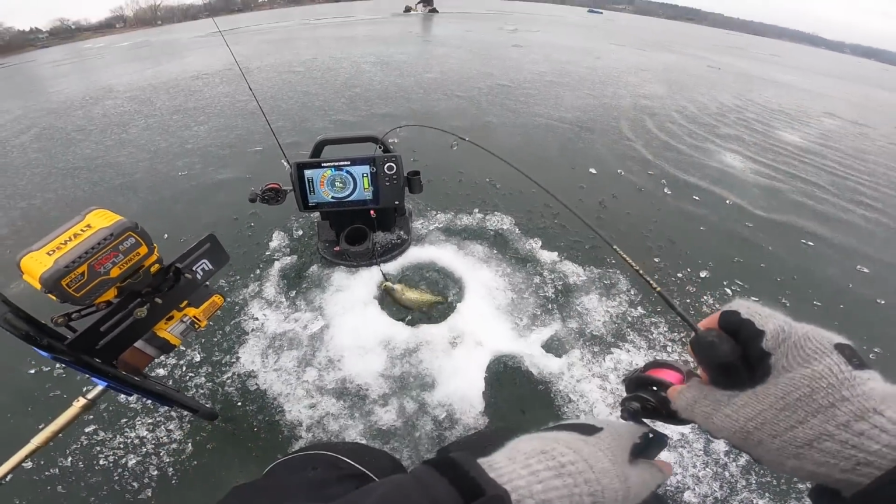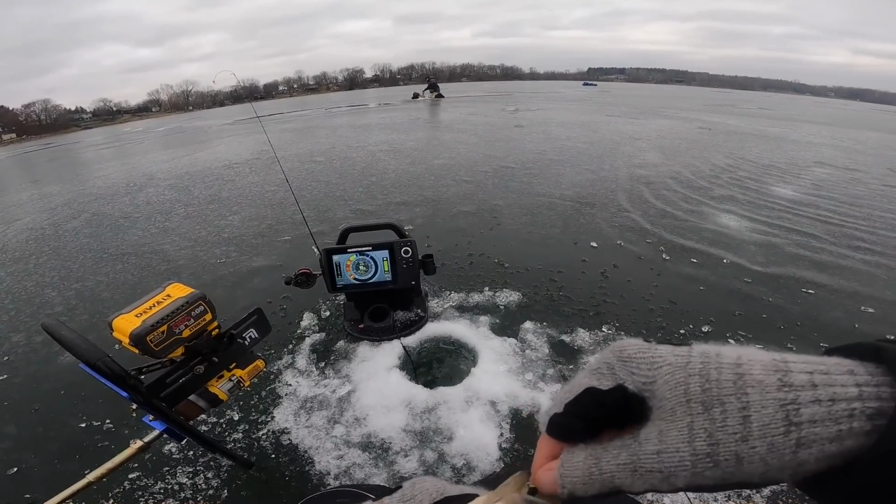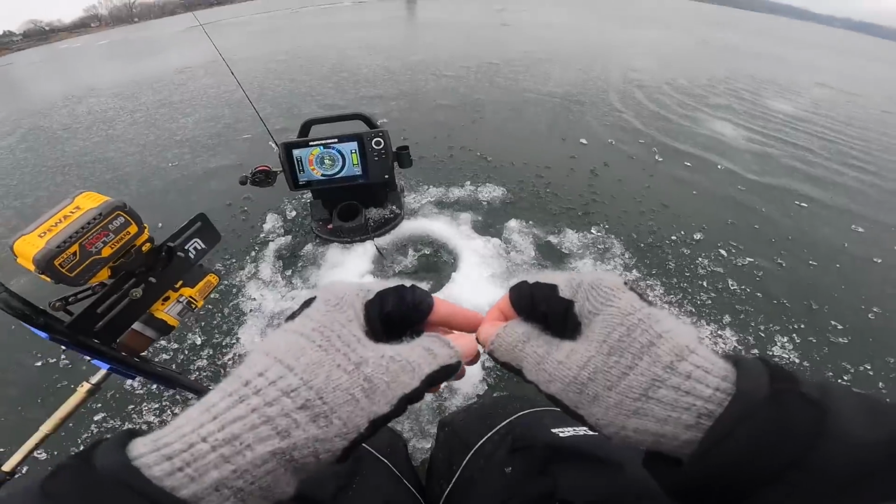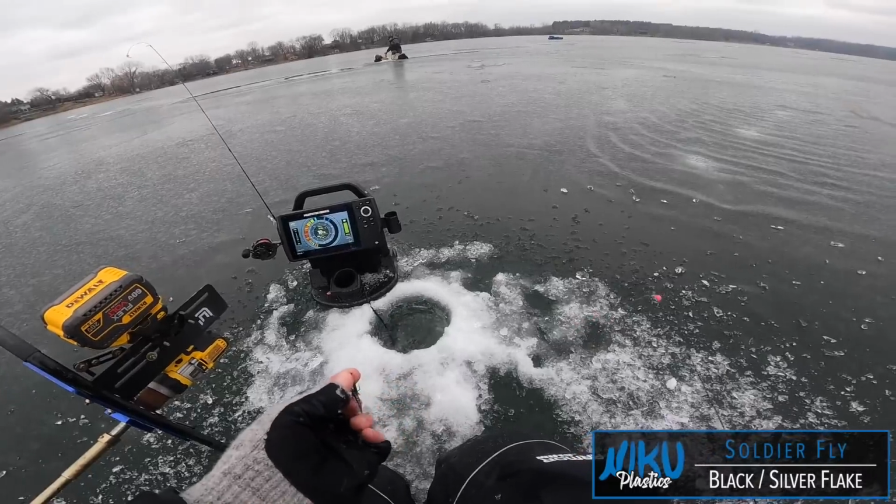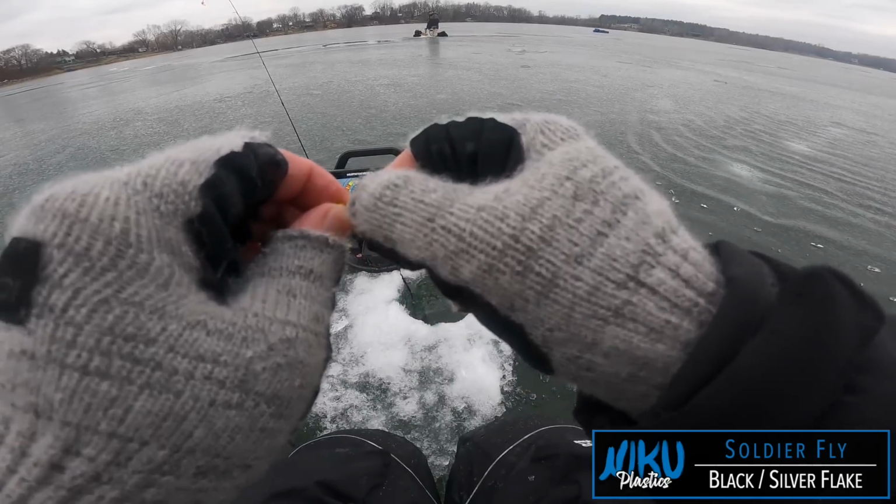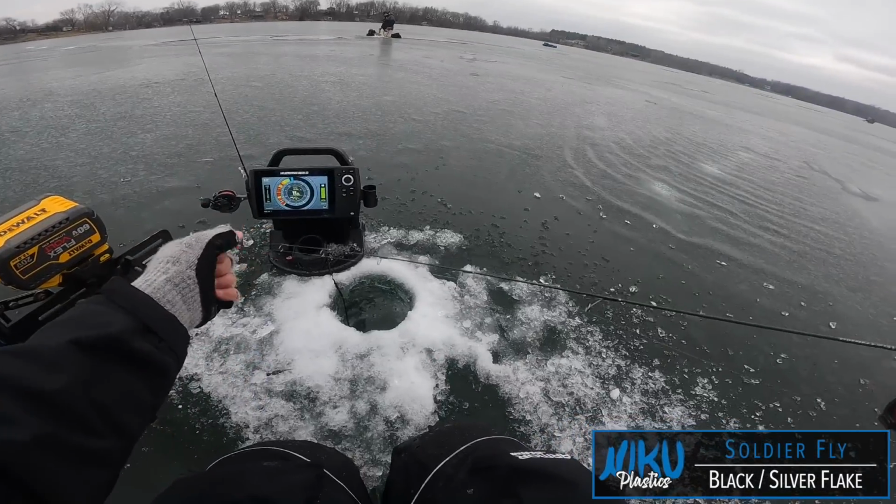Not one of the great big ones, but it's a crappie. Black soldier fly. And this is why these plastics rock. They don't tear. So I can just get back down there once I get my line in front.